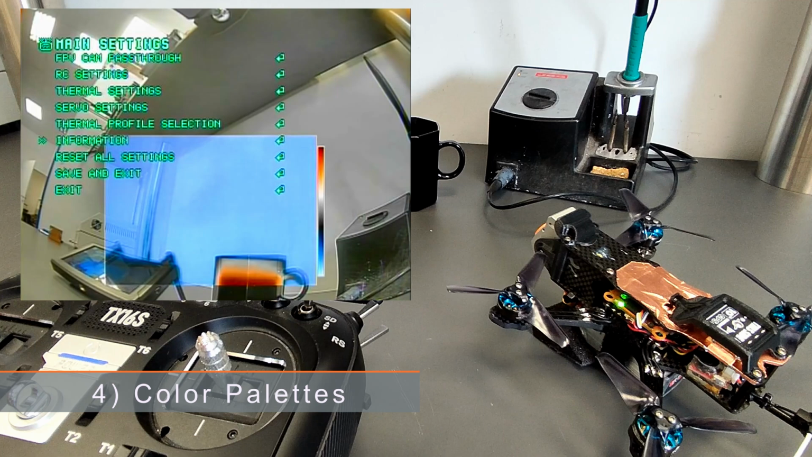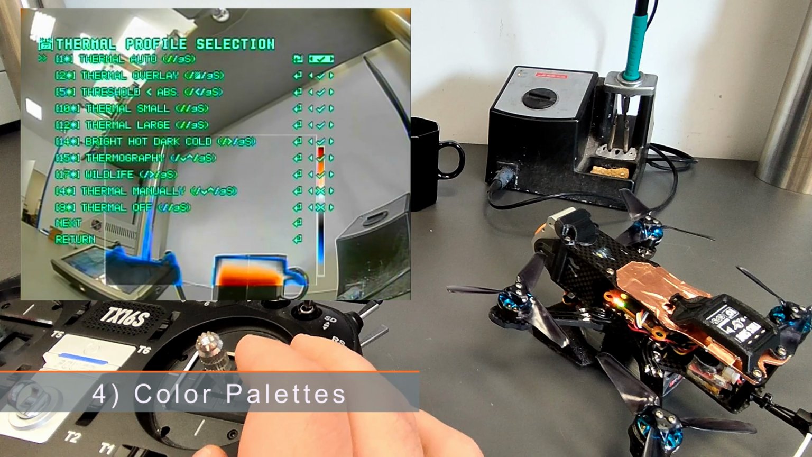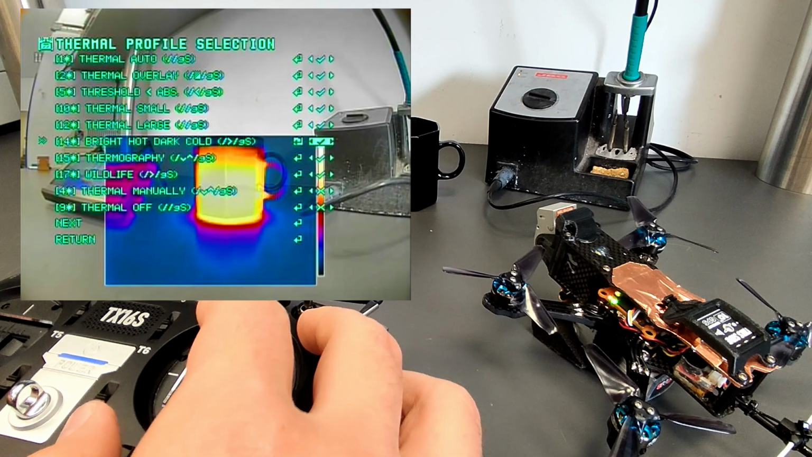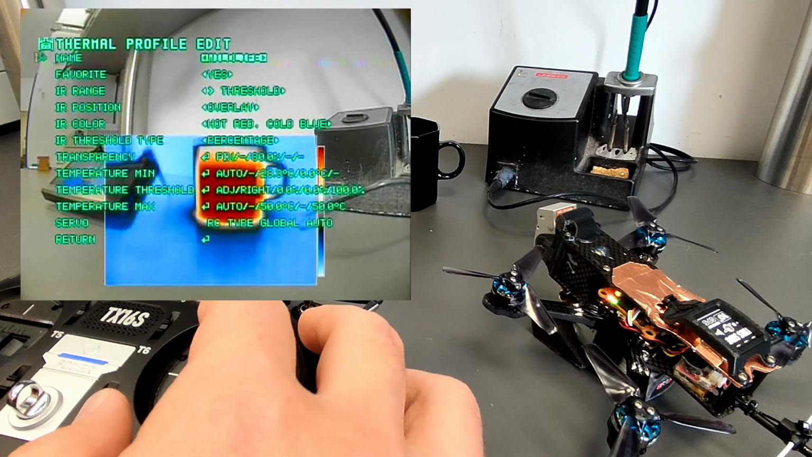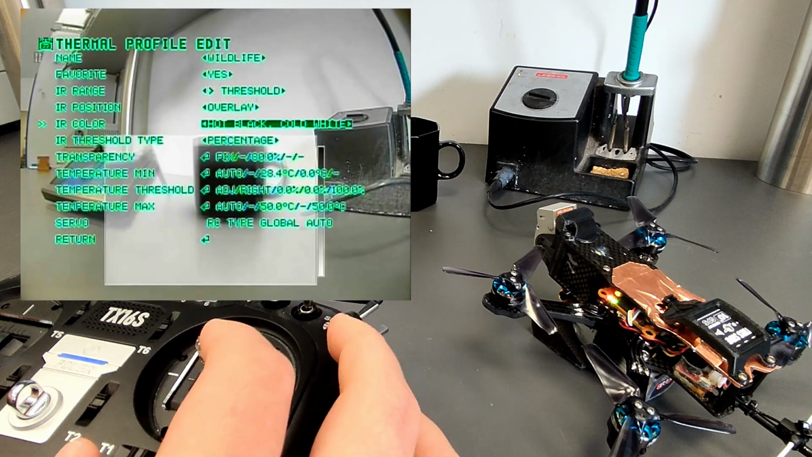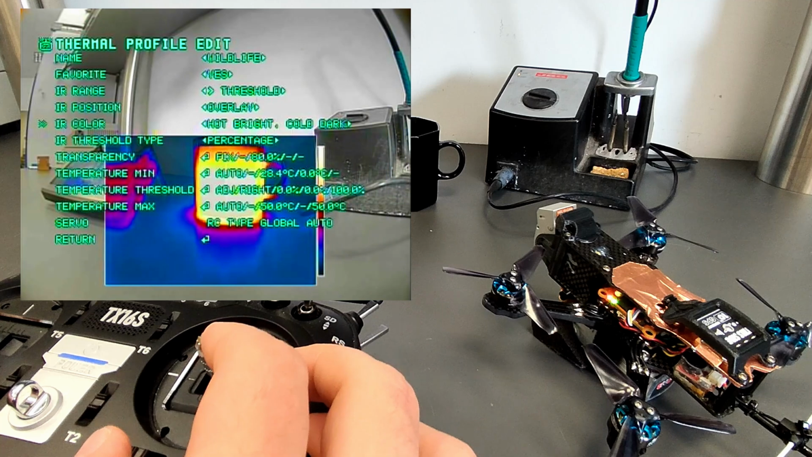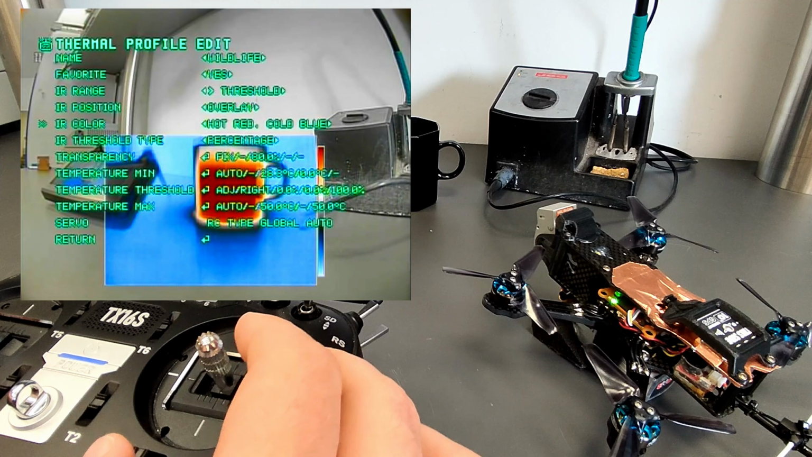The biggest improvement is extended color palettes. Image processing in the FPGA had to be expanded for this. Go into thermal profile selection. I go into wildlife. And at IR color, we had already cyan and blue, black and white, red and orange. New is rainbow inverted. Rainbow, hot bright, cold dark, hot red, cold blue.